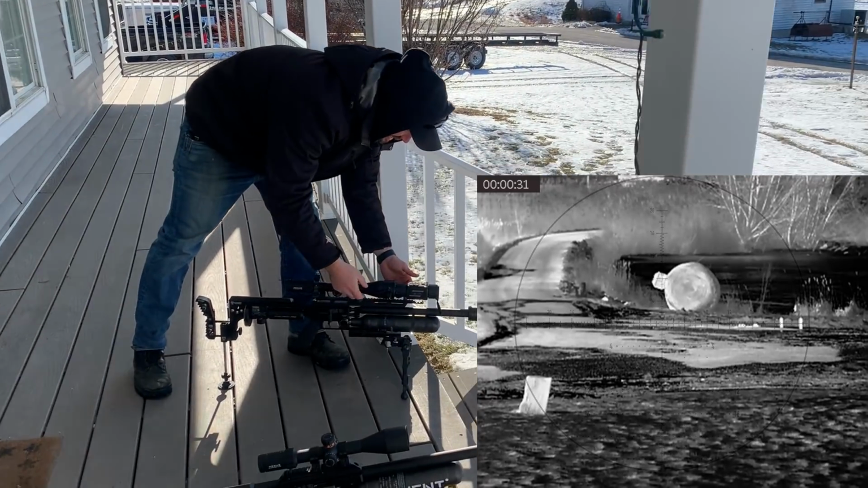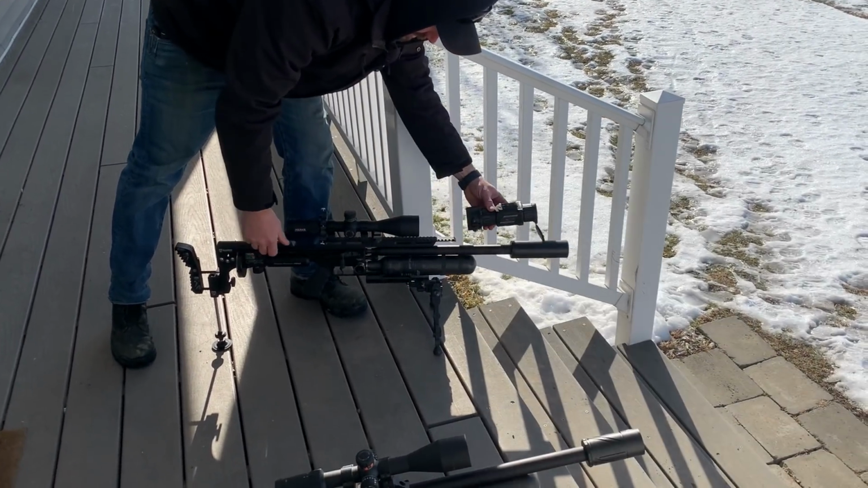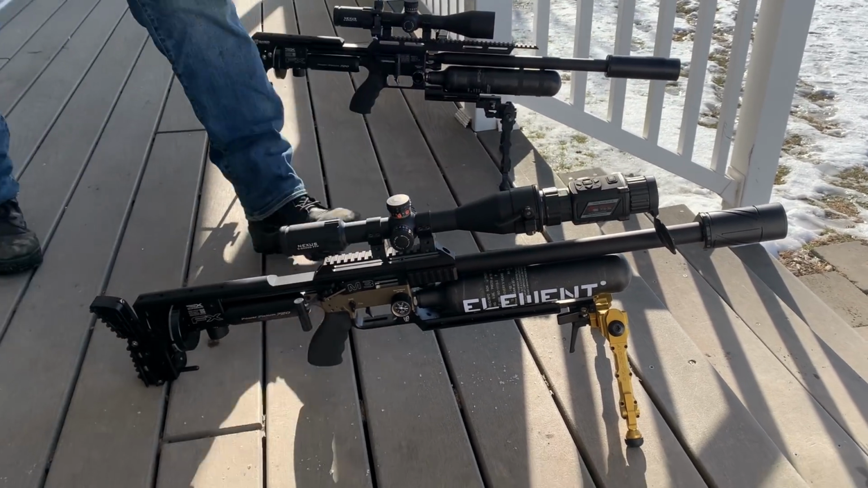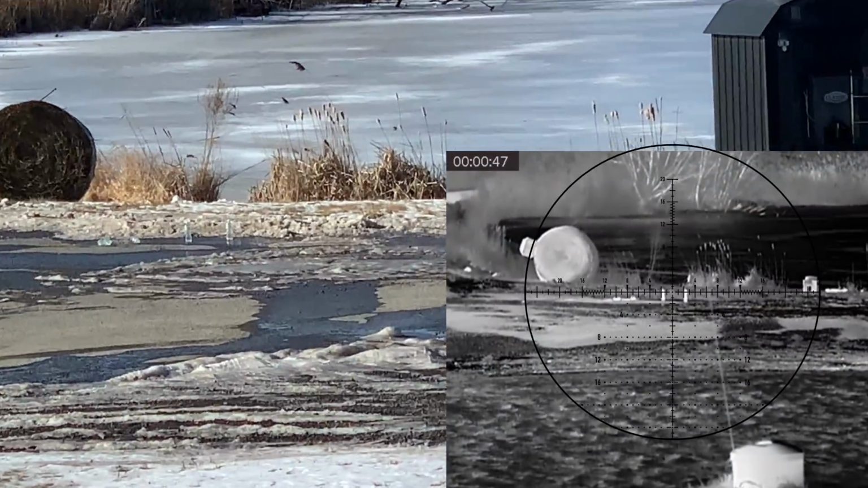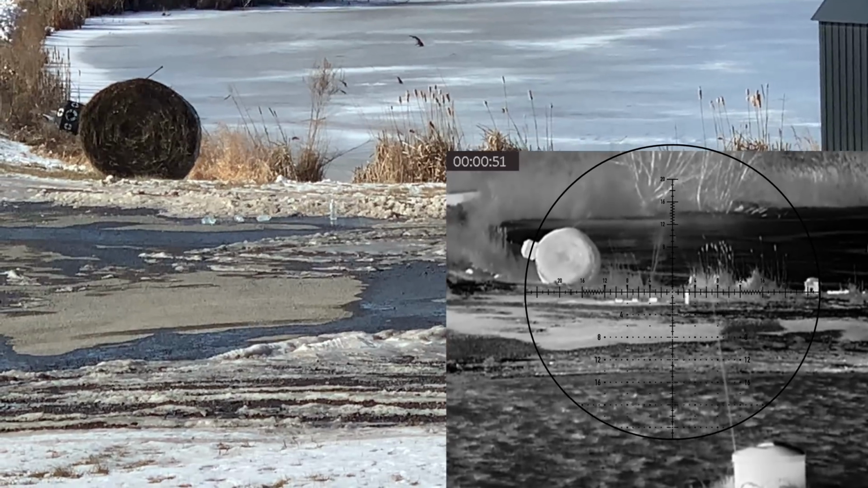So, come back over here. Alright, it's as simple as this. We're literally gonna put this lever up, slide it off the scope, put it over here, lock it down, and now I'm ready again. Okay, hold on. Gonna zoom back in. Alright, 22 is probably gonna need even more. Ready.